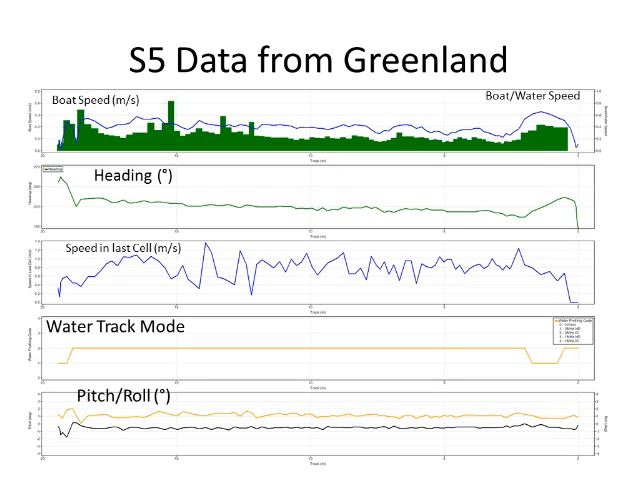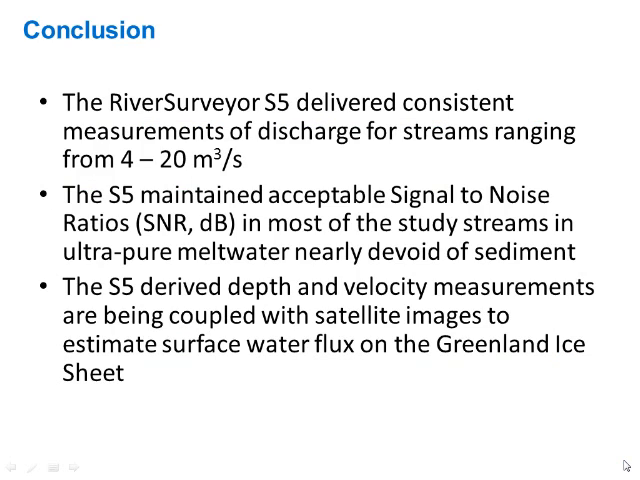And lastly, I just wanted to show you the tilt, the pitch and roll of the system, over here on the bottom graph. You can see how even in this challenging condition, they were able to maintain that vessel very well leveled and very smoothly across from one side of the stream to the other.